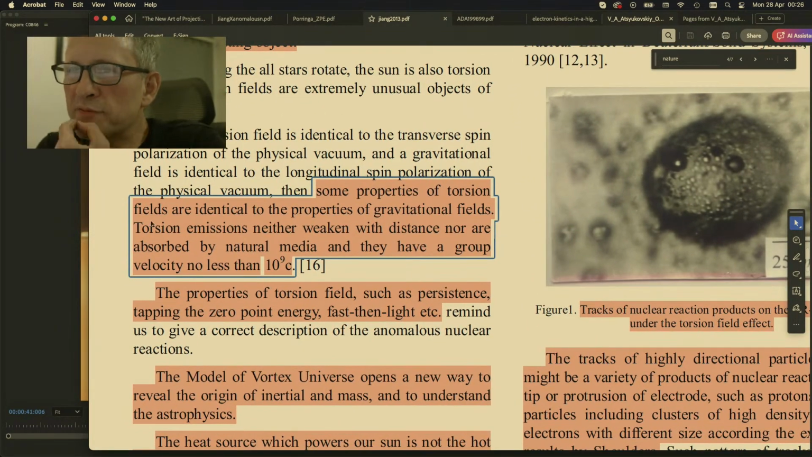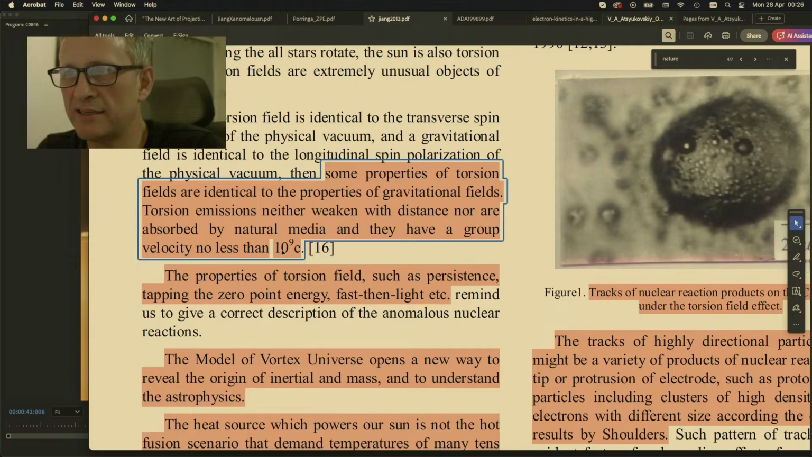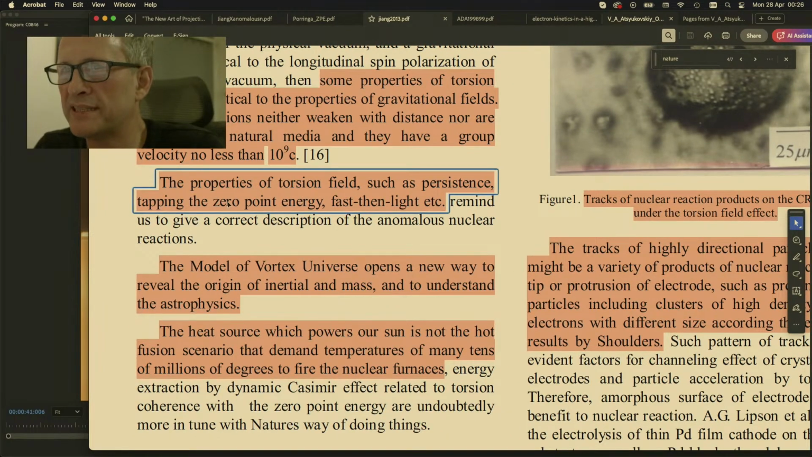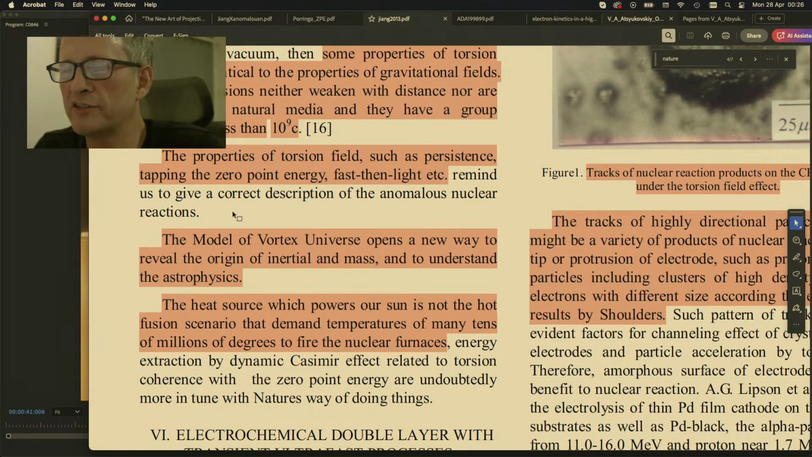Some properties of torsion fields are identical to the properties of gravitational fields. Torsion emissions neither weaken with distance nor are absorbed by natural media, and they have a group velocity no less than 10 to the 9 C. The properties of torsion fields, such as persistence, tapping, the zero-point energy, faster than light, etc., remind us to give a correct description of the anomalous nuclear reactions.